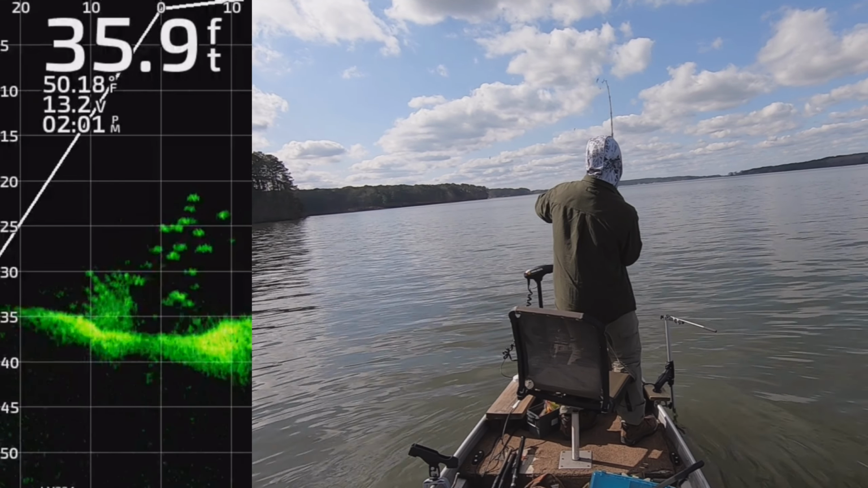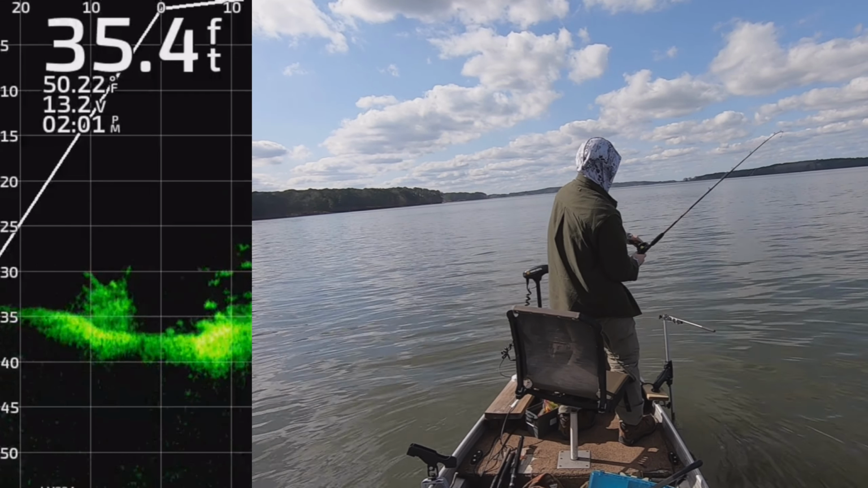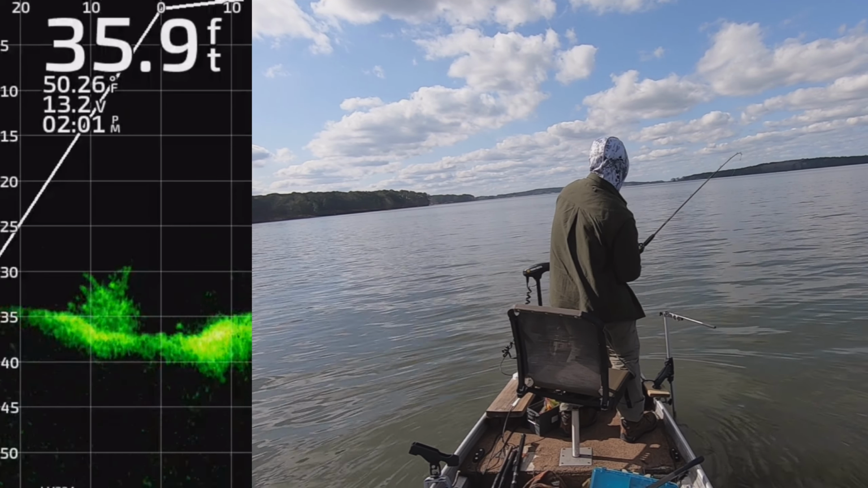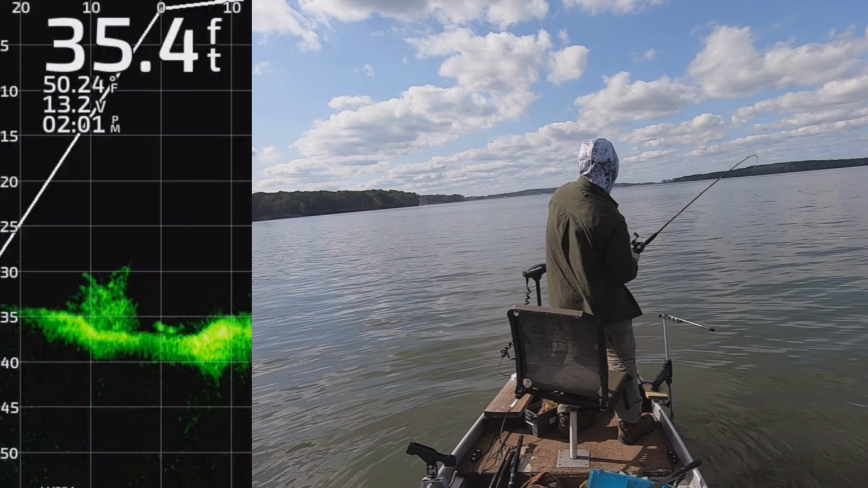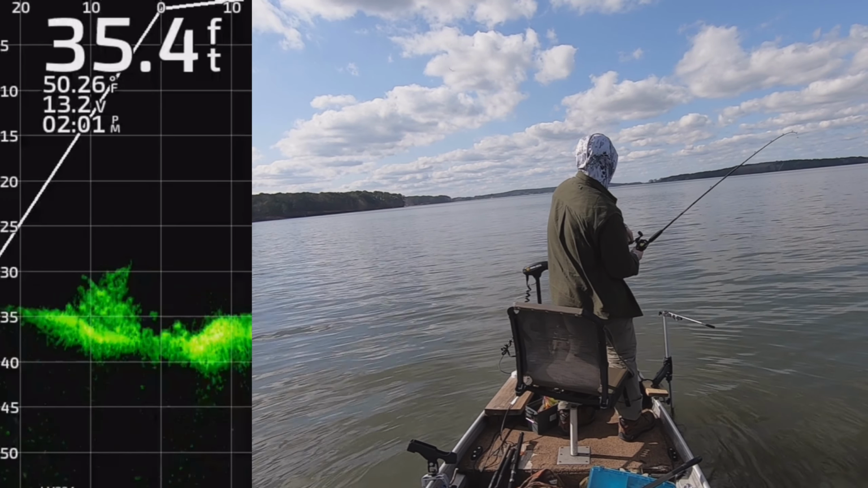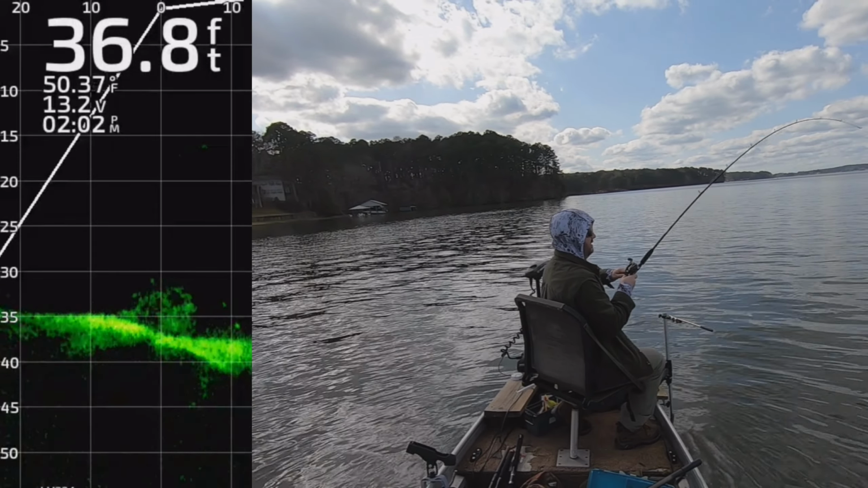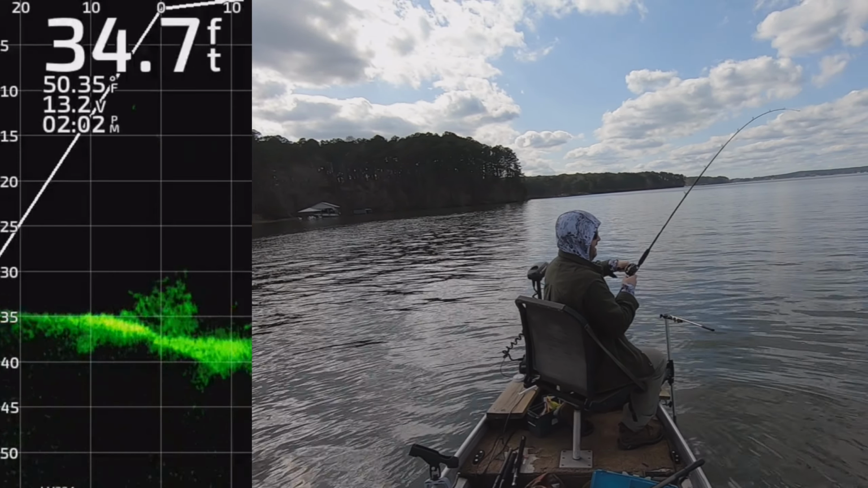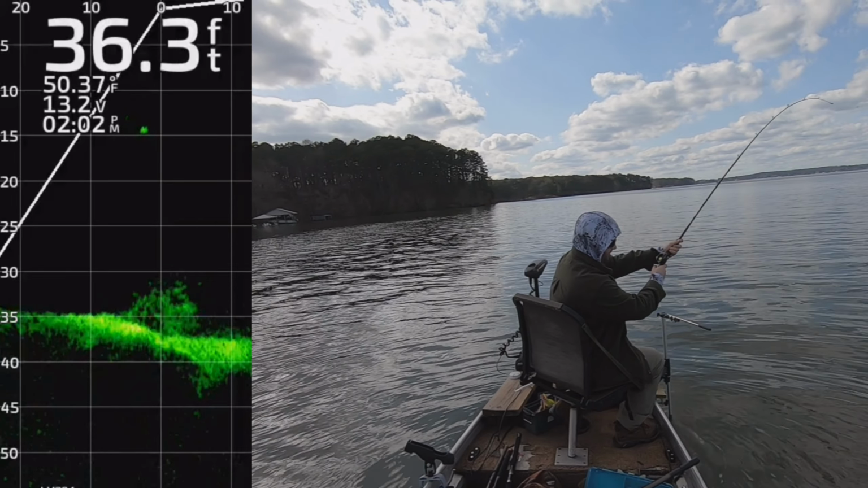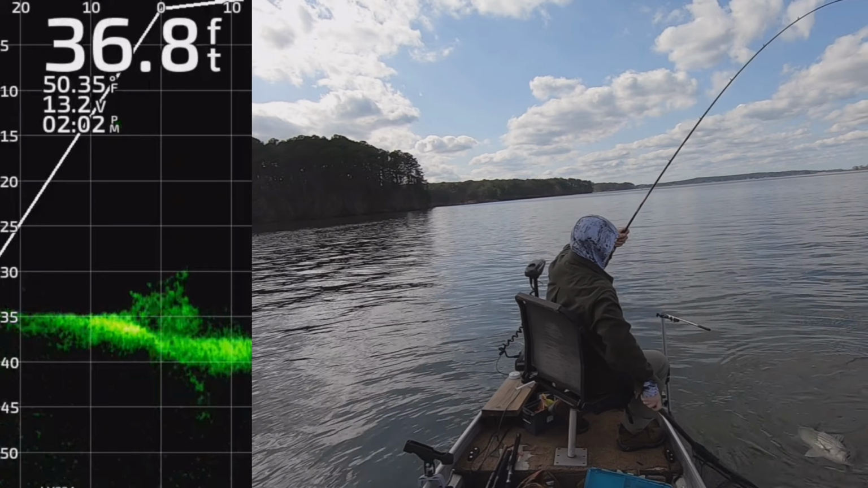I cut out a lot of this fight because it went on for so long. But this was a hard fighting fish, and I knew it right when I hooked into him. I could feel that he's not moving, kind of a tug on the end of that pole, like you hooked into a cinder block. This was awesome. I had a lot of fun fighting this fish in, and when I saw him, I knew this was a monster.